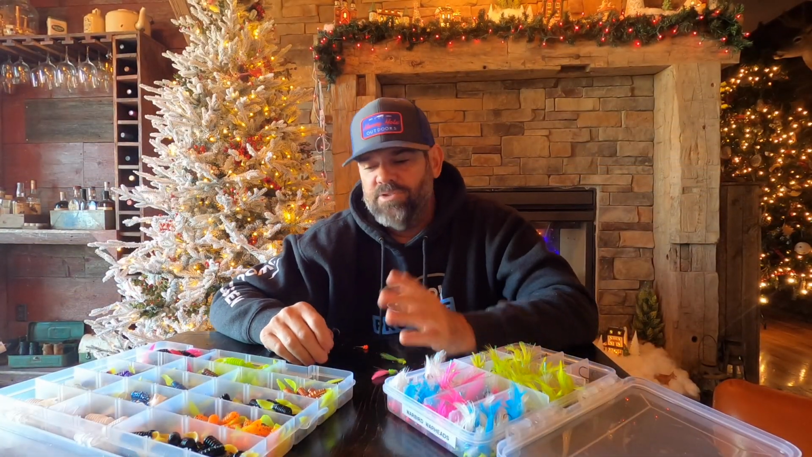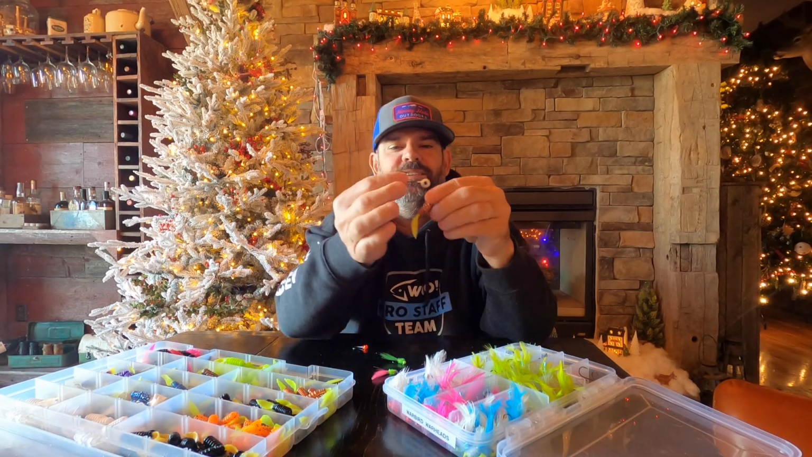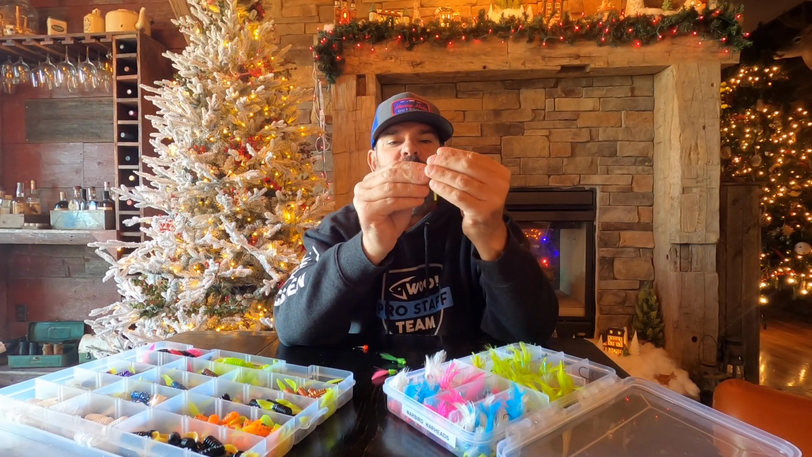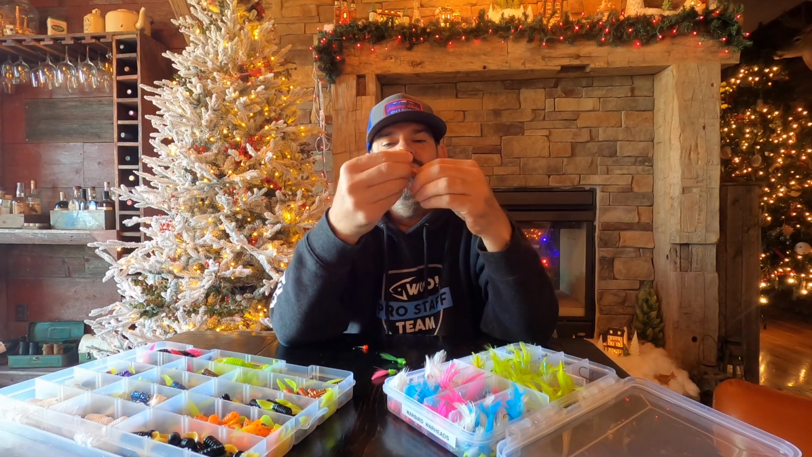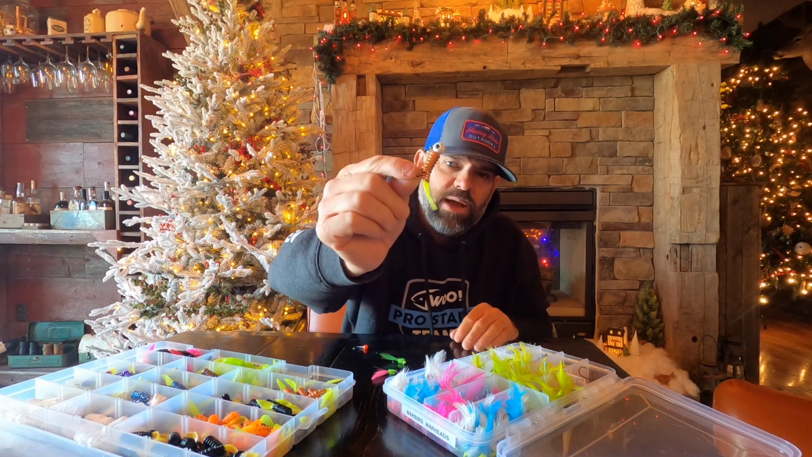Something to remember too, guys, if your lake has visibility of 10 to 15 foot, this isn't going to work, right? This isn't going to be a good presentation for you. You got to realize that I'm going out and I love finding dirty, dingy, stained water. That's how I like to crappie fish. What that water allows these fish to do is react to the bigger baits, right?